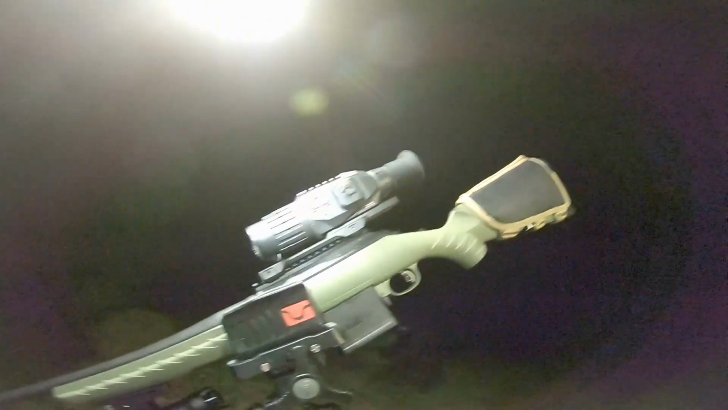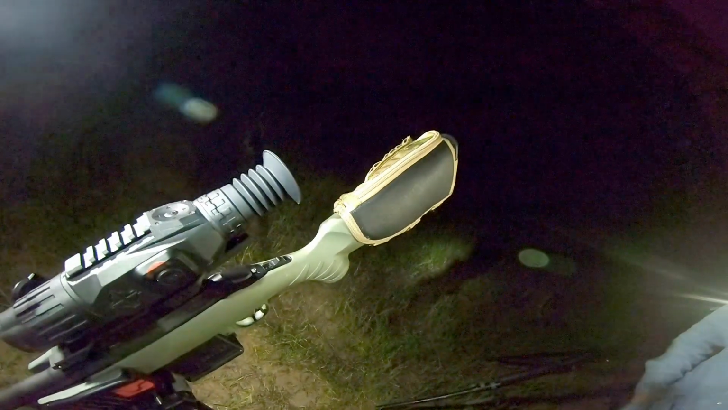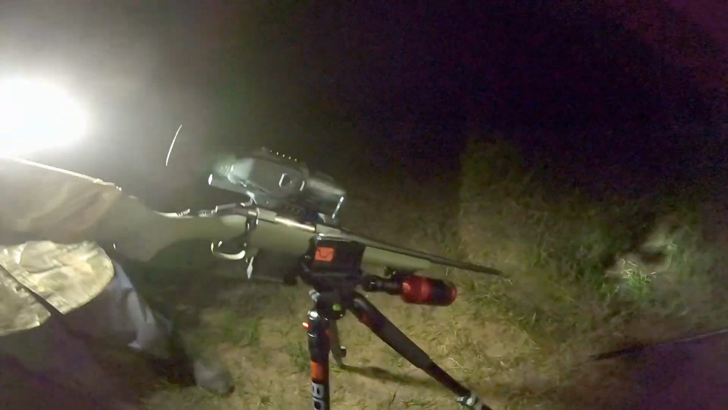But yeah, he's been running AA batteries right now. He's going to eventually get a battery pack to go in here, like me and Justin have, where he can plug it in and run off an external battery pack, just to last longer. AAs have been lasting, what, 3 or 4 hunts probably? Probably get about an hour and a half out of it. About an hour and a half. But yeah, it's a sweet setup, man.